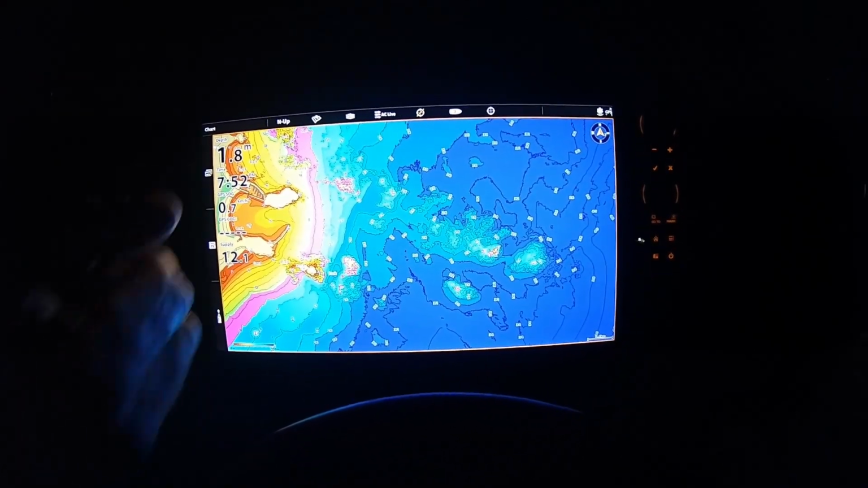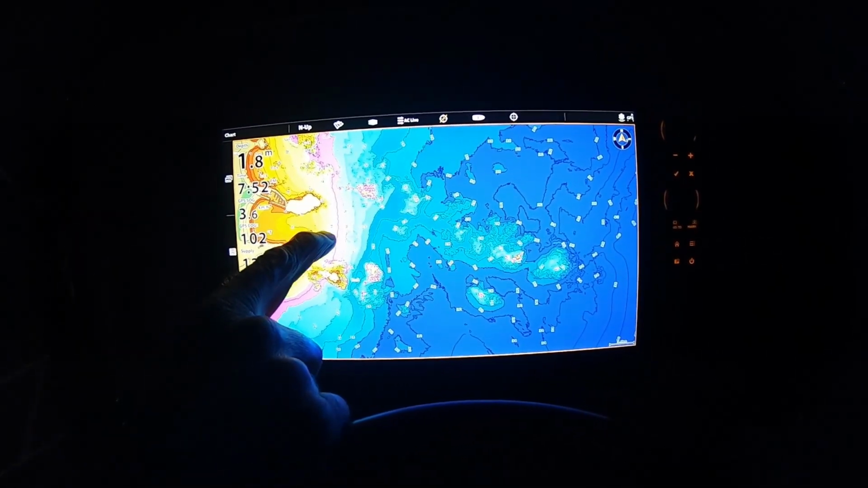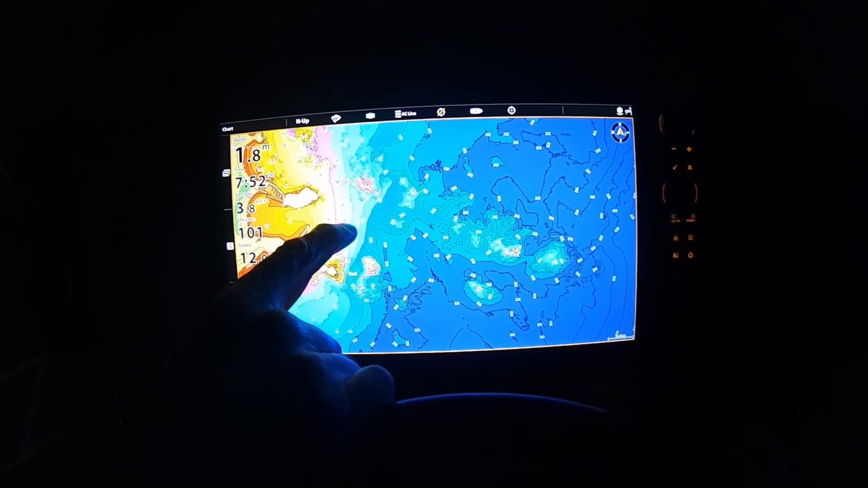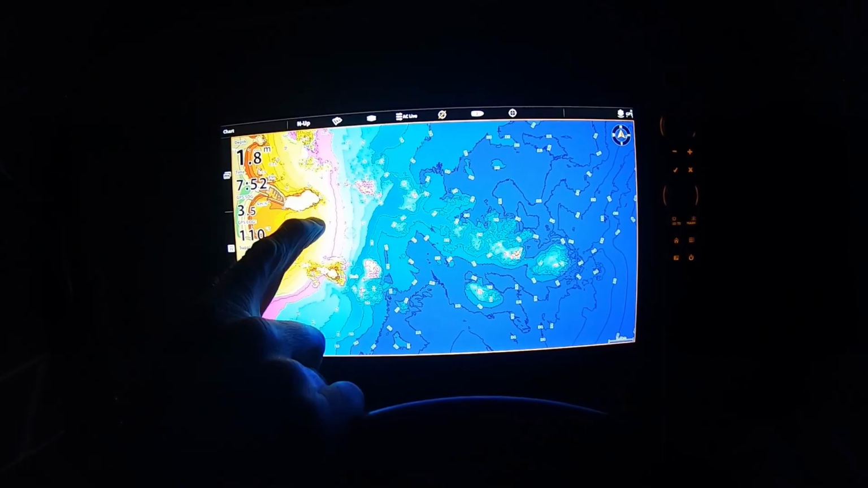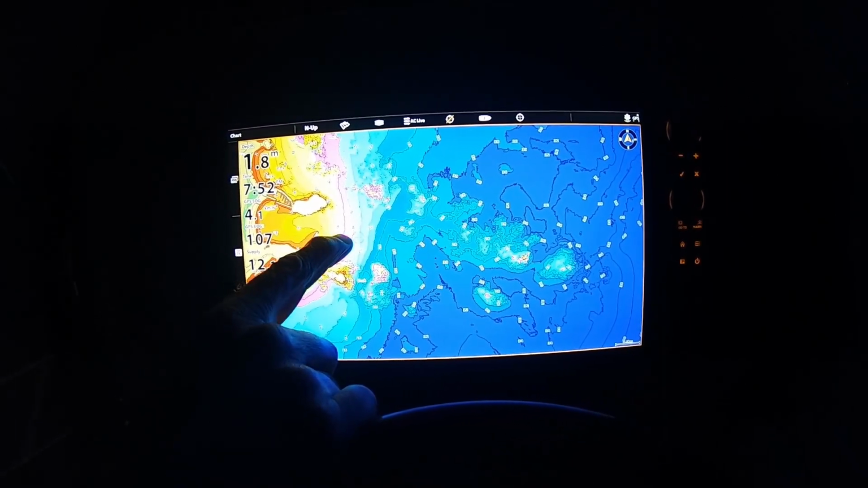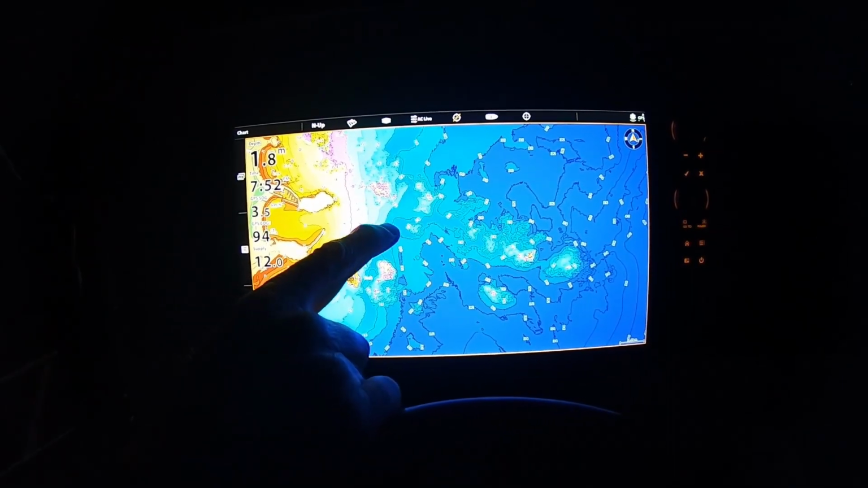Exactly right. So we can see where we can watch and have a look at our contour line. We've got pretty even contour range through here coming down, which says to me that the gradient's pretty calm and pretty consistent. And there's not a lot happening now. I would say that that's definitely a sand bottom.